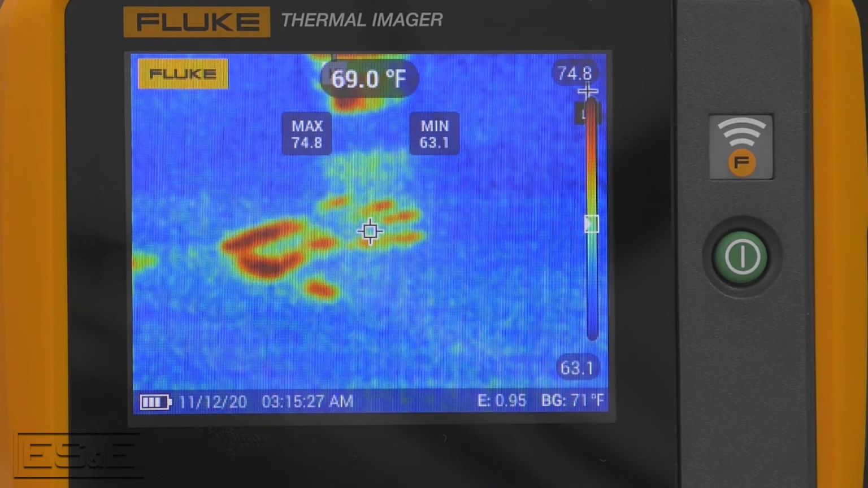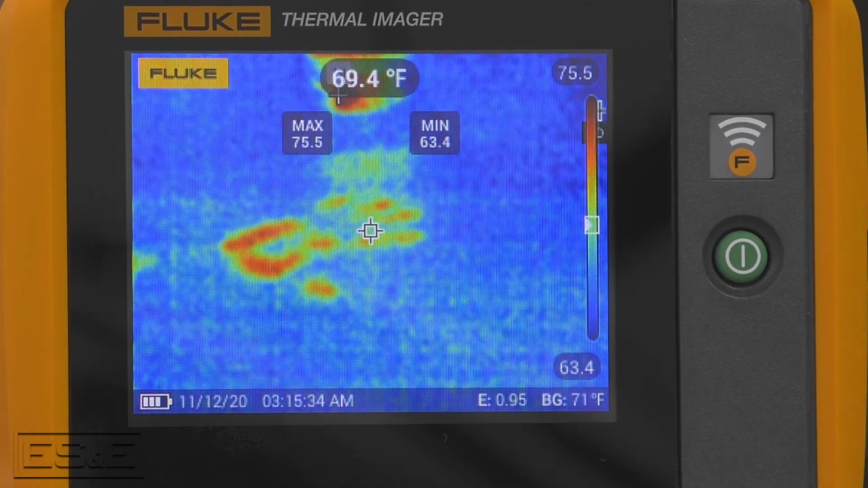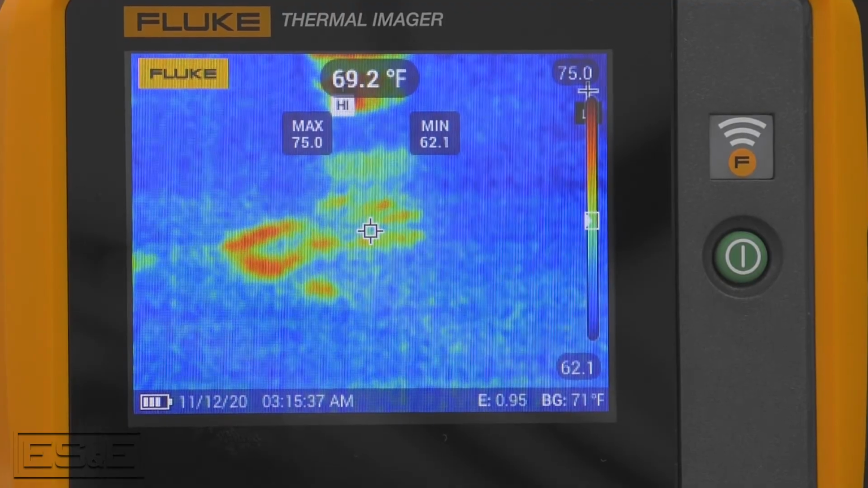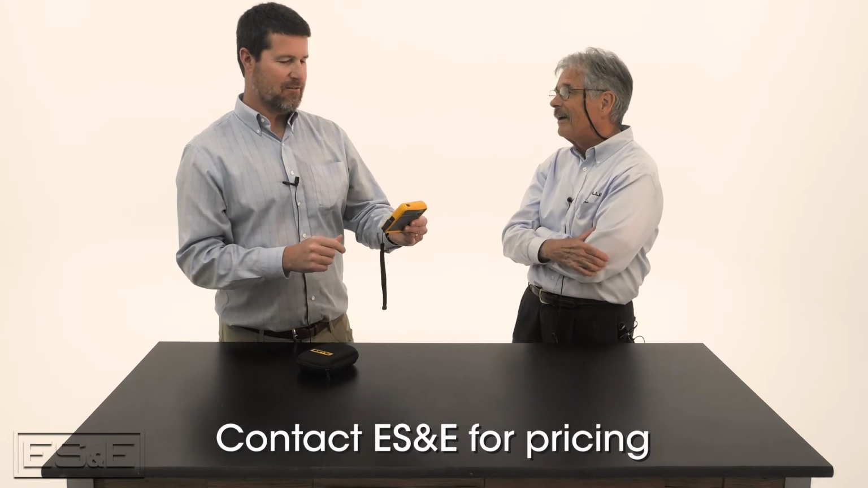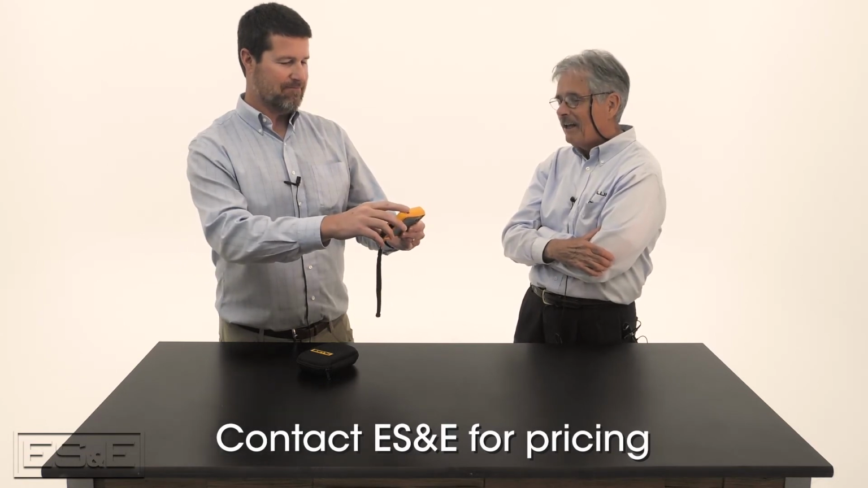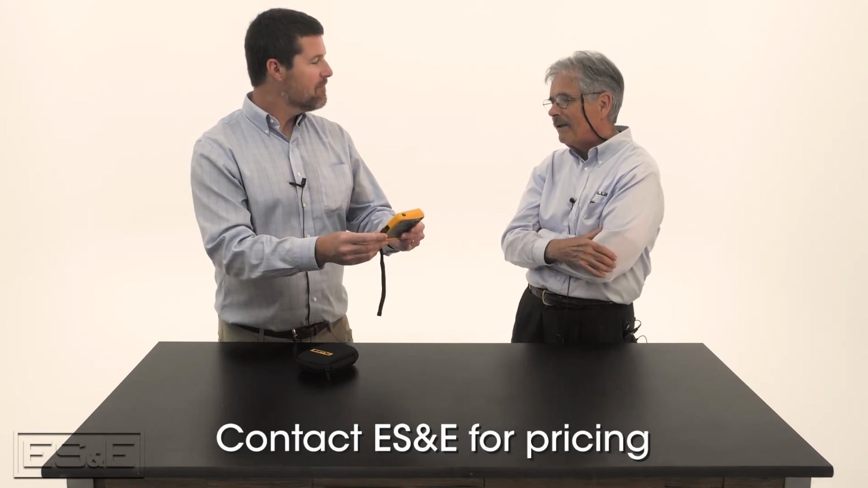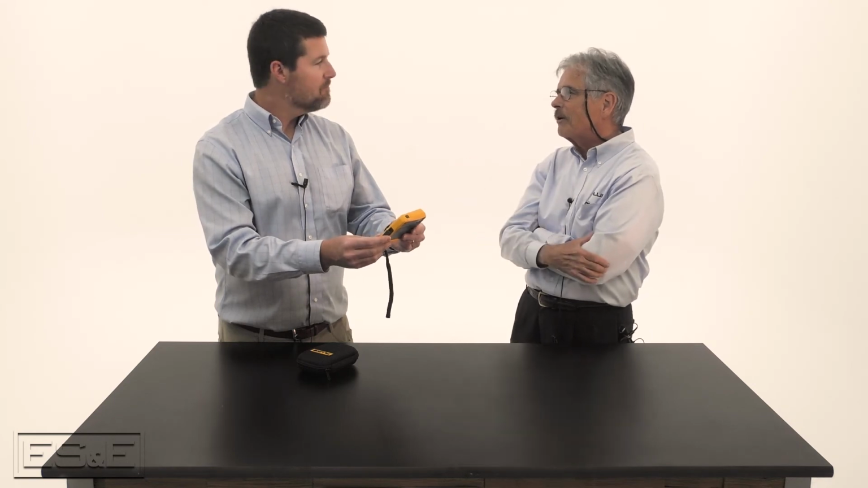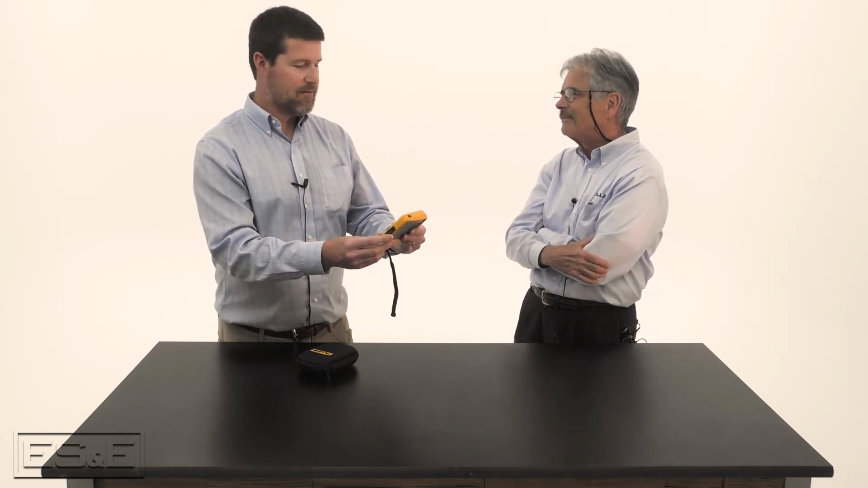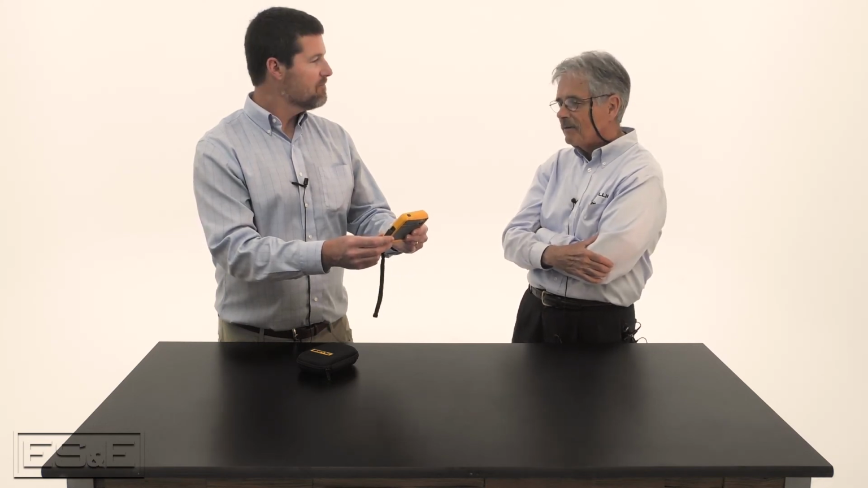Wow, you can still see your handprint. Why does it do that? That's the sensitivity. My hand has changed the temperature of the surface of the table just enough that we can pick it up here with the camera. Wow. You can probably look at that for a couple of minutes. Yeah, it's starting to slowly disappear. It's small, relatively inexpensive, but a camera with this capability 10 years ago would have cost many thousands of dollars. Well, that's the kind of nickel tour of this guy.